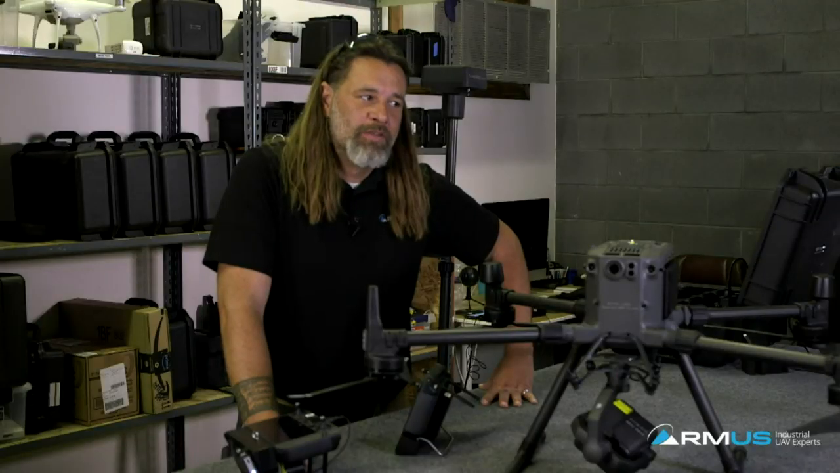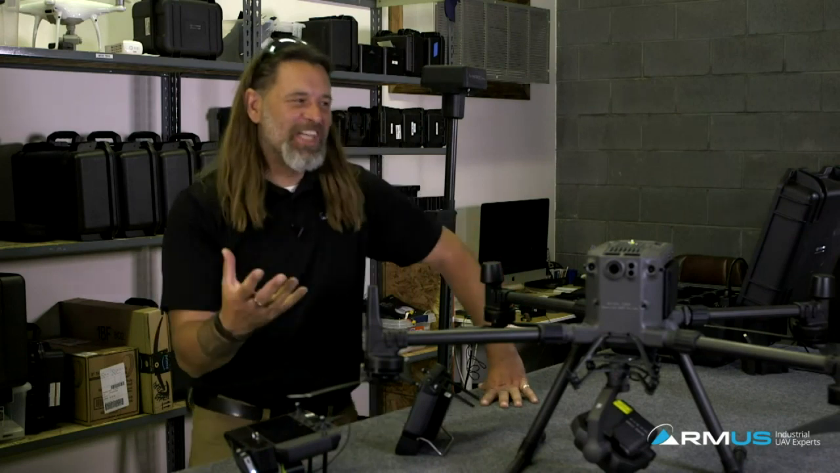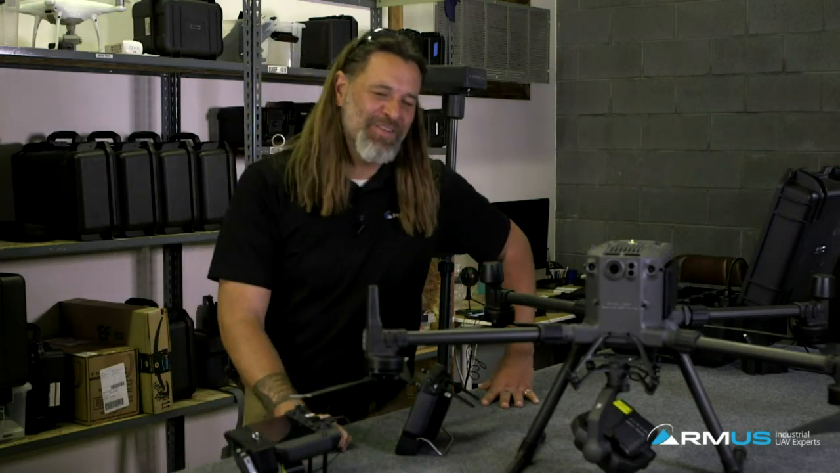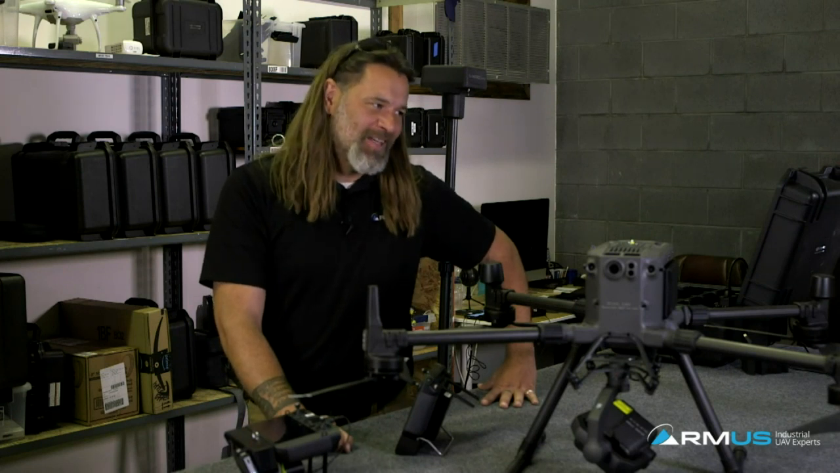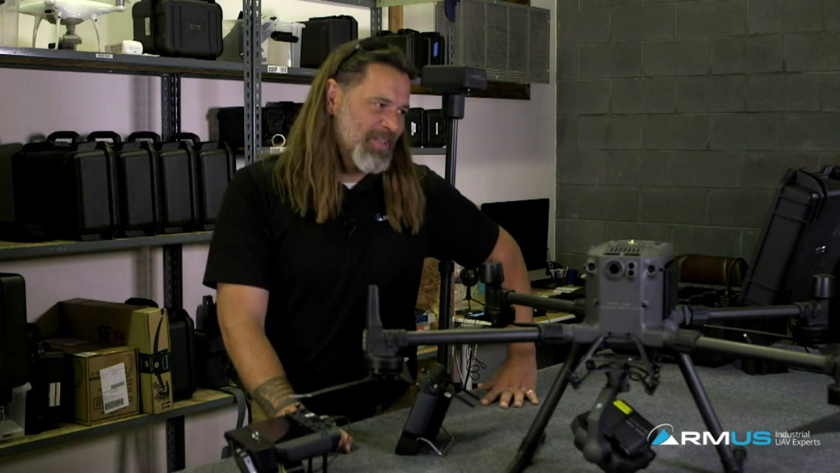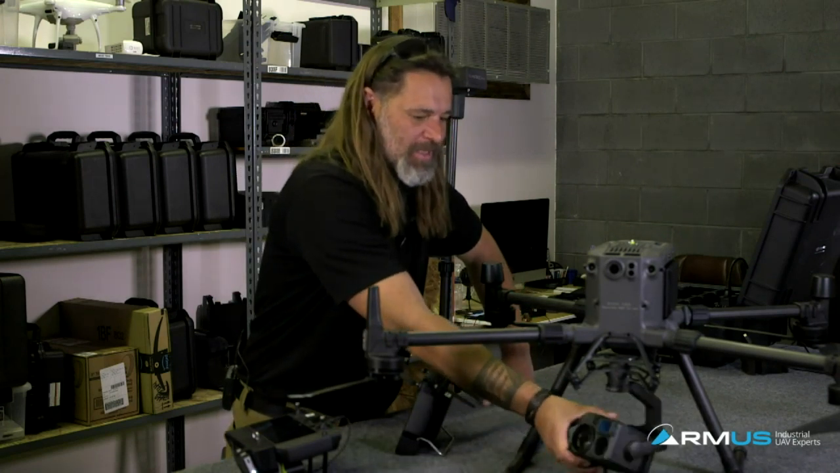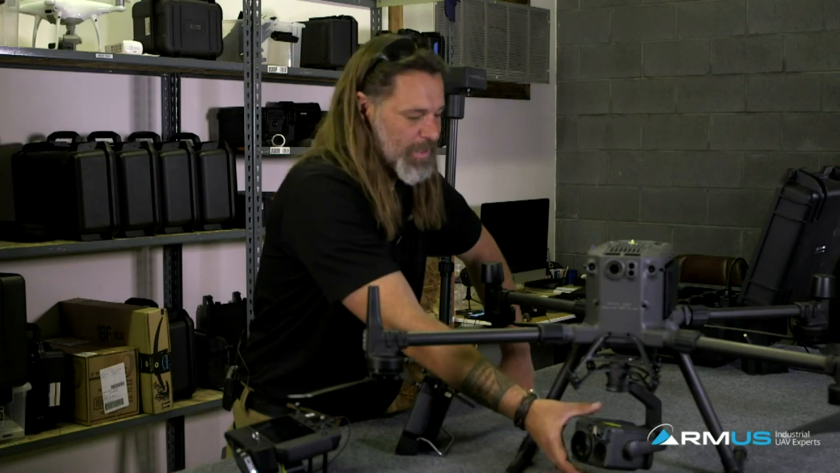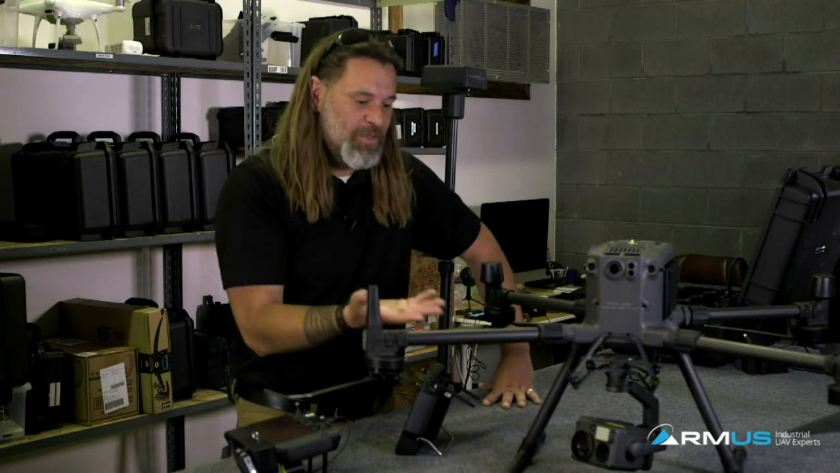All right, I got another one. How do the H20T specs stack up against the XT2? Ooh. Okay, so without causing too many problems between FLIR, it's a very difficult question, because the XT2 is not even close to this thing. And I don't say it in a thermal respect. I'm talking about this whole unit is not even close to what an XT2 or an XT is. If you're looking at comparison, it's really not. They're two different things.